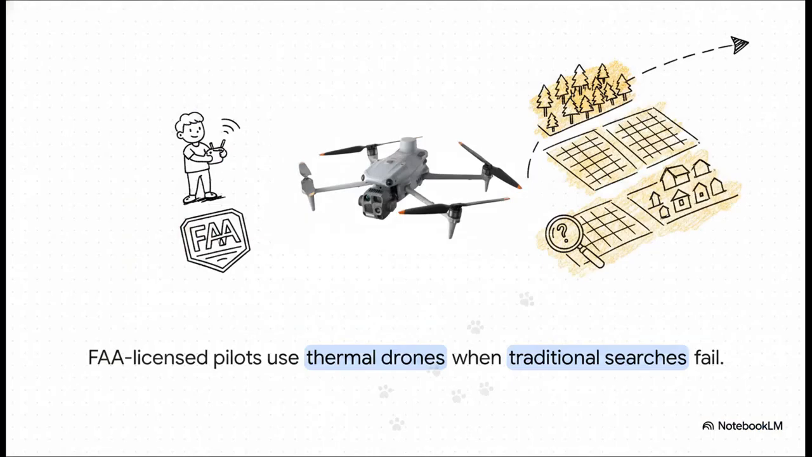Yeah, and this is so important to understand. This isn't your neighbor's kid flying their toy drone around. We are talking about FAA-licensed pilots, professionals using some seriously sophisticated gear. Their whole job is to cover massive areas. We're talking fields, woods, you name it, way faster than a whole team of people on the ground ever could. It's a total game changer, especially when you feel like you've already tried everything else.